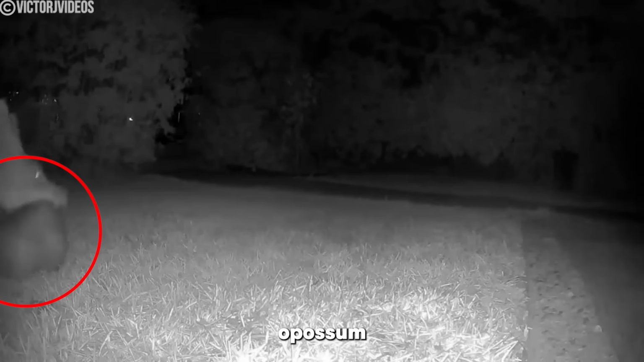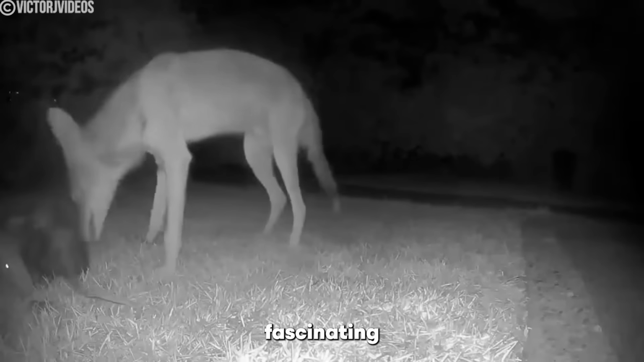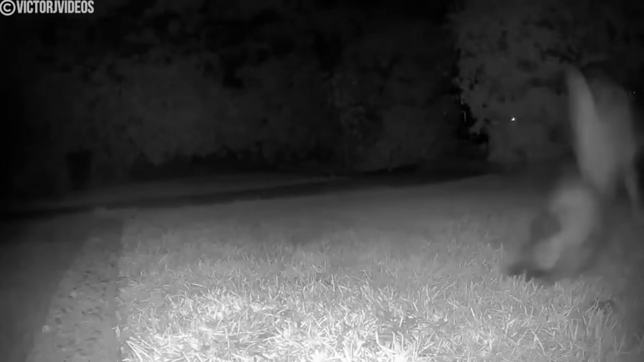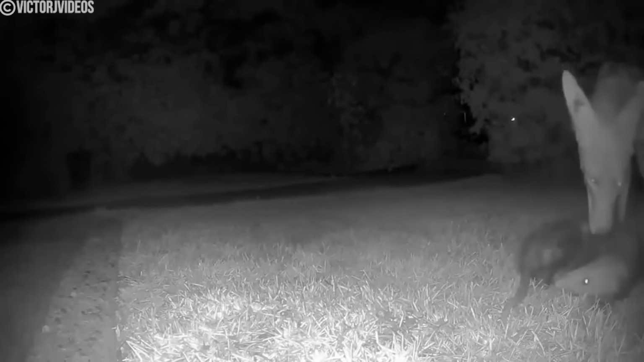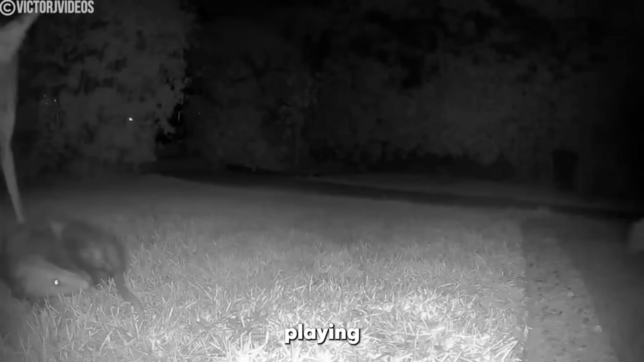In August 2021, a California man was having opossum problems in his backyard. However, when he planted a night vision camera to capture the culprit, he witnessed the most fascinating and brutal thing he had ever seen. He saw a coyote rush into his backyard and attack the opossum. But while the predator thought it had scored its dinner, the opossum was operating on another level by playing dead to survive the attack.